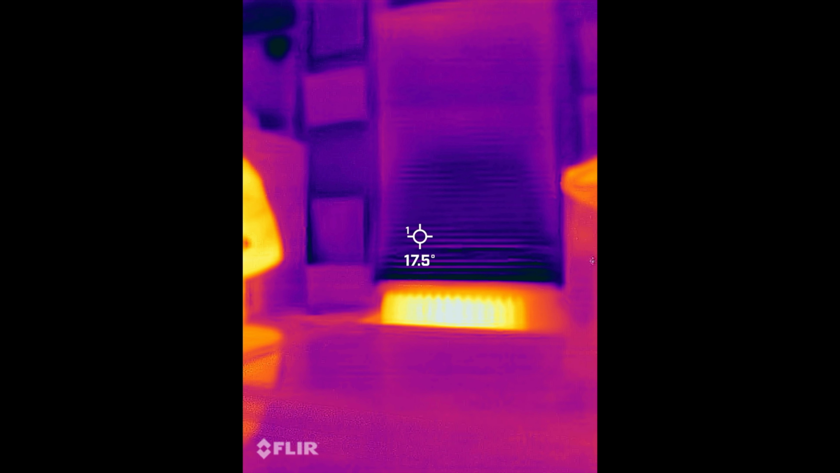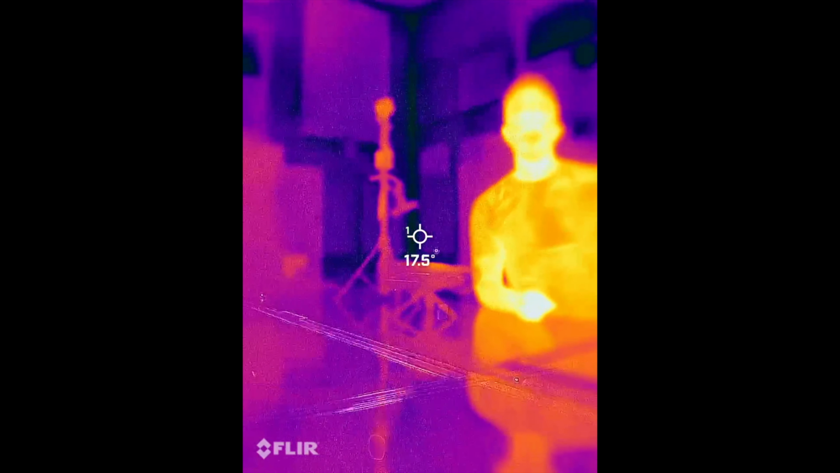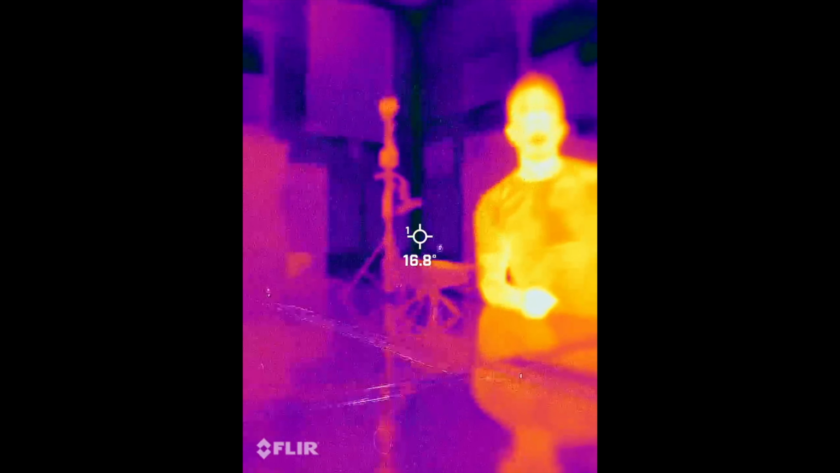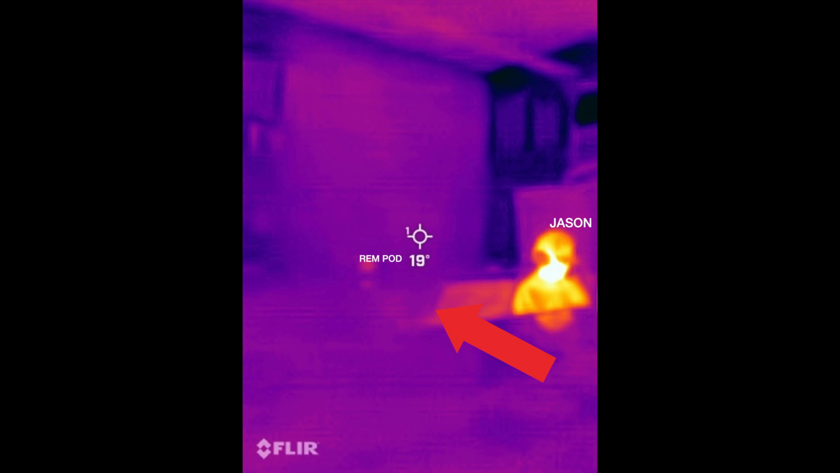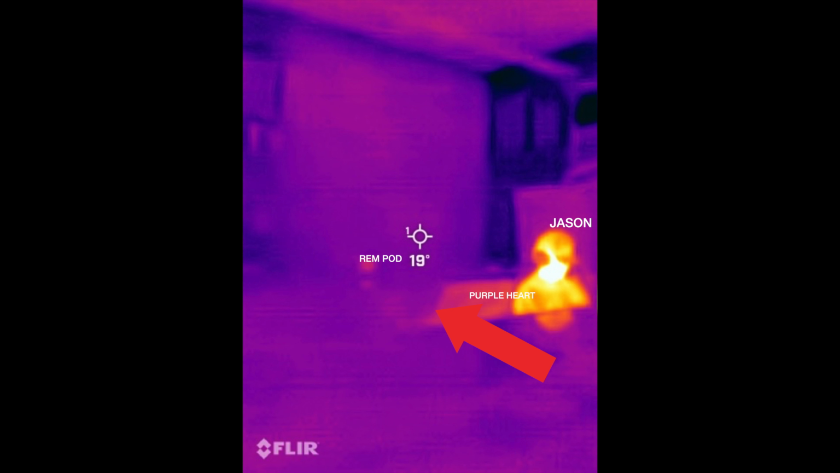And despite the dark nature of the room, the FLIR ONE Pro does a relatively good job of picking up detail. In this short video of me, you can see my reflection off the glass display case in front of me and the temperature of my surroundings behind me as well. But the final 2 photos that she took reveal an incredible and chilling anomaly. As she snaps a photo of Jason sitting directly in front of the Purple Heart, there is a dark, cold mass that appears to be draped over the front of the display case, just feet from where the Purple Heart lies.